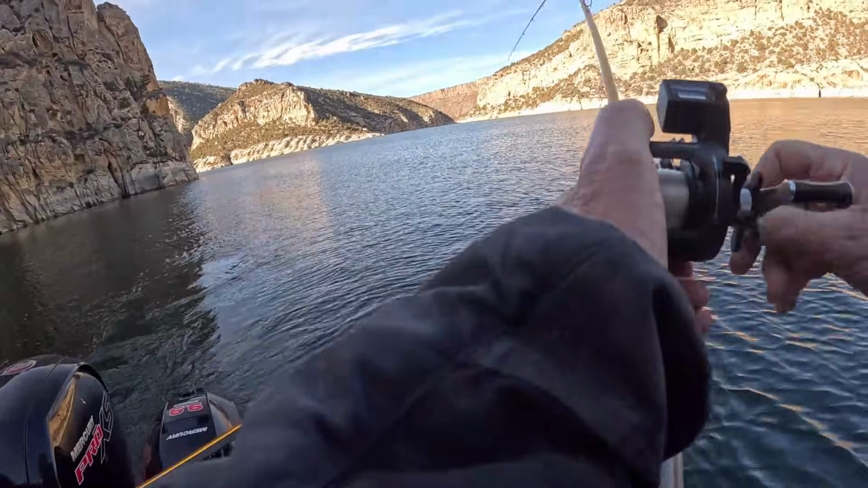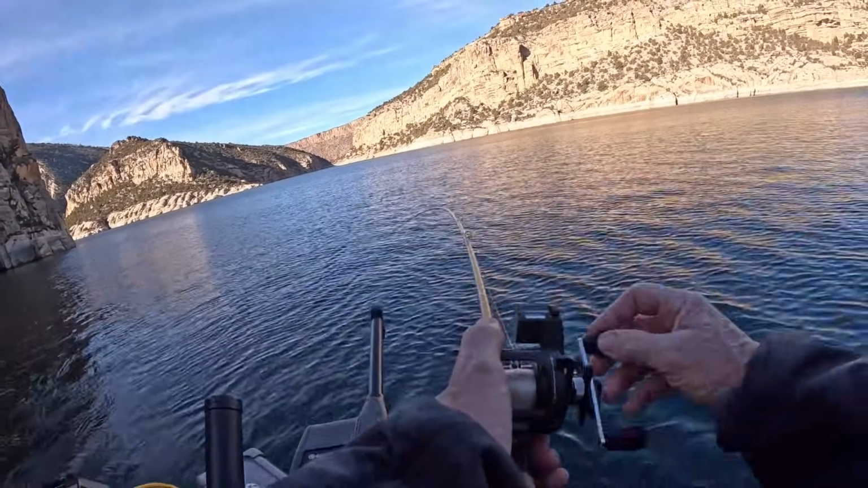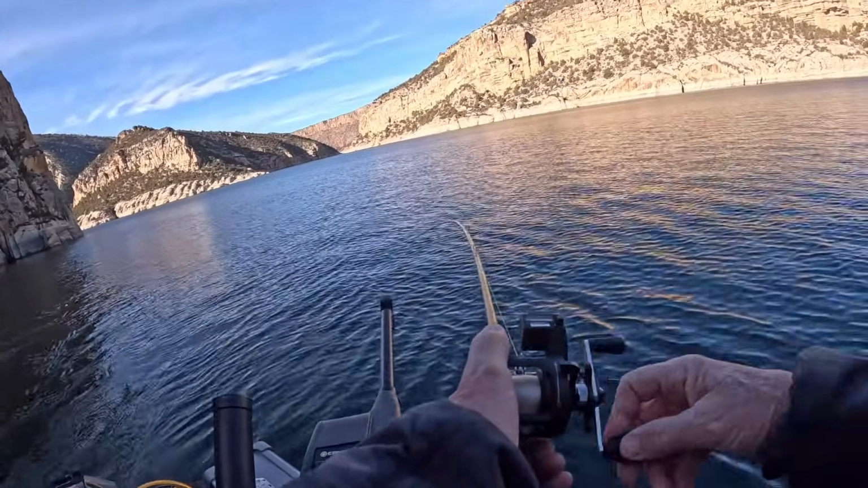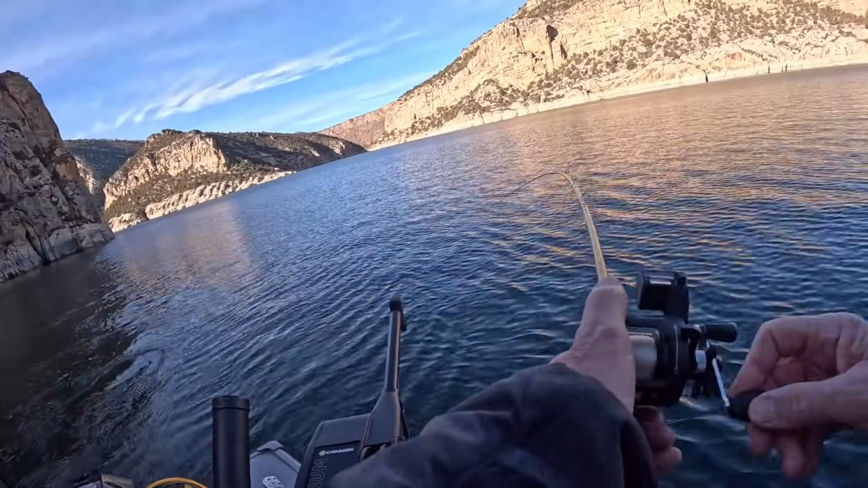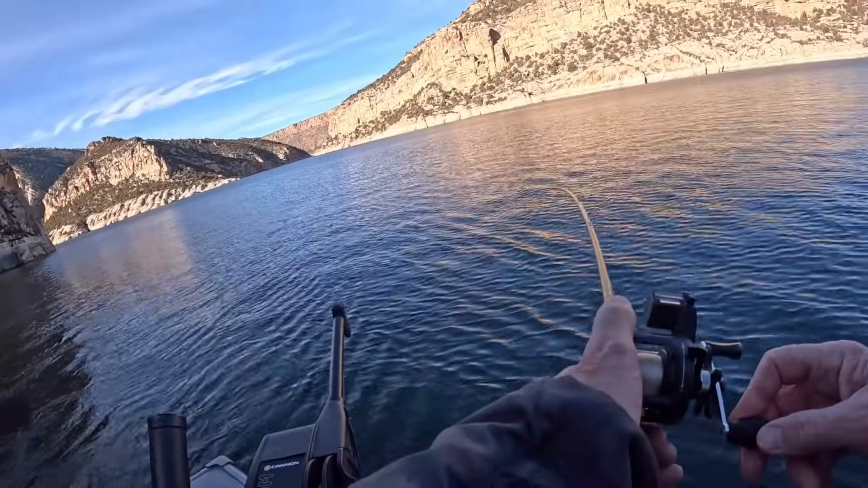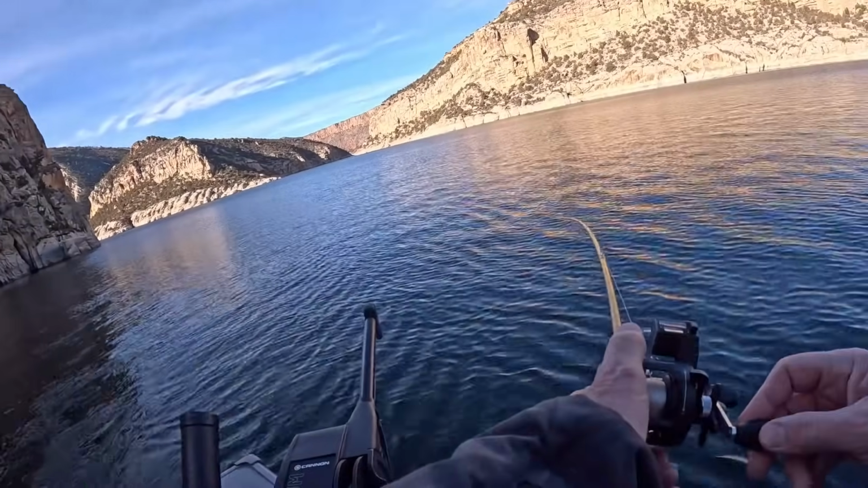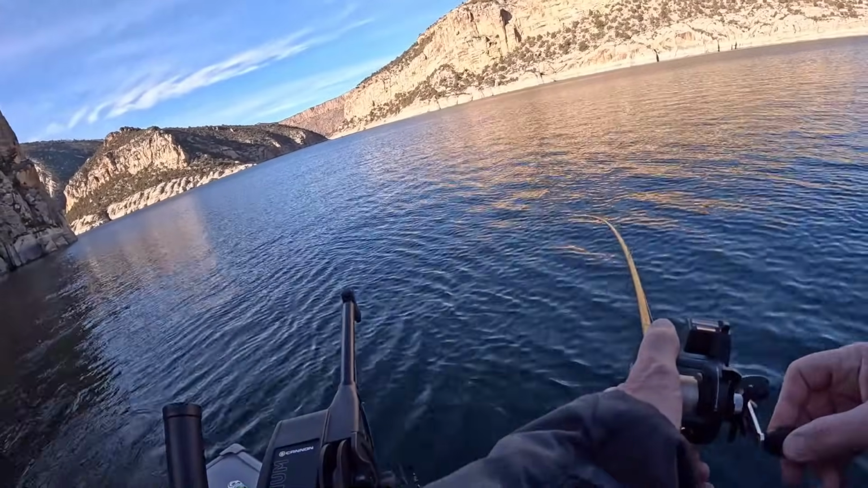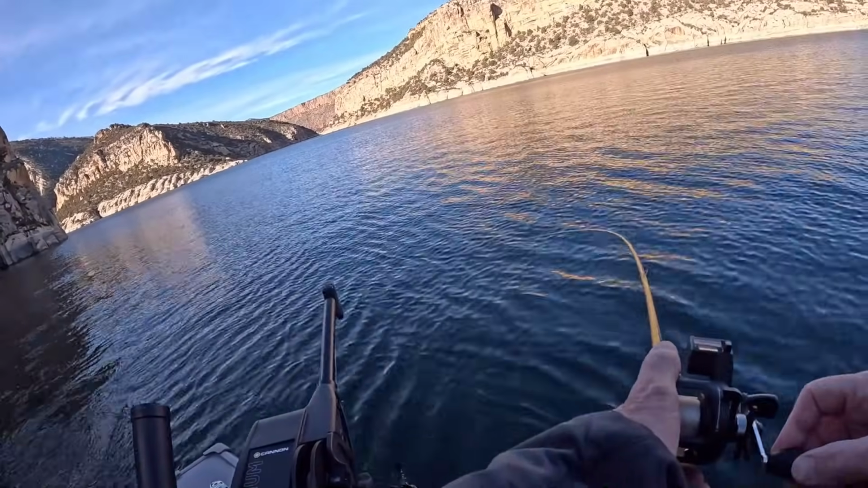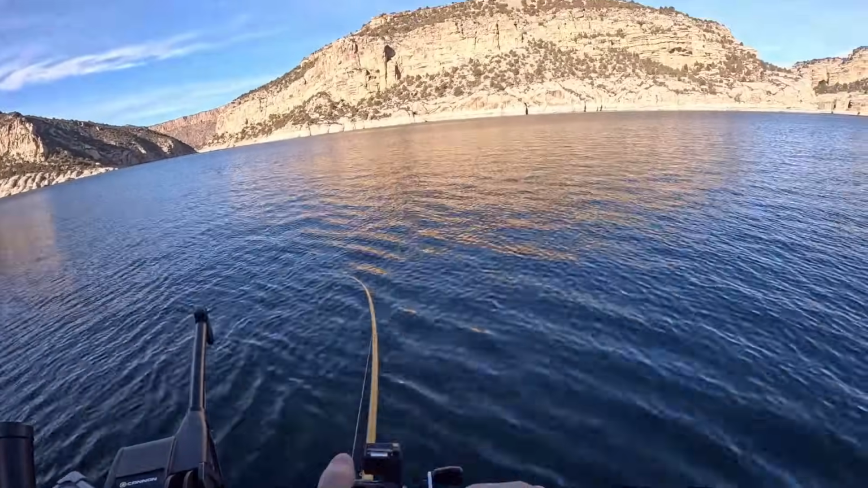Well, we got another one on. This one came on the Jett. See if I can just keep it on. I've had a little bit of a rough time keeping fish on so far, the last 20 minutes or so. Feels like a decent fish, certainly fighting more than some of those small ones have. So we'll see. That fish came out of 40 feet of water.